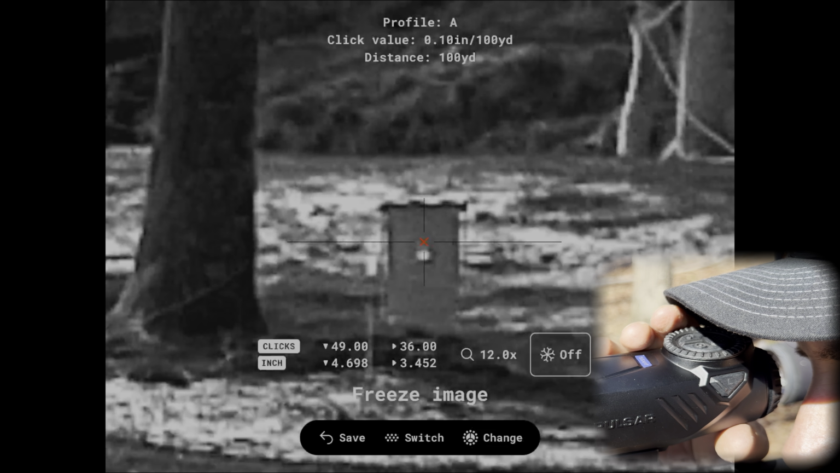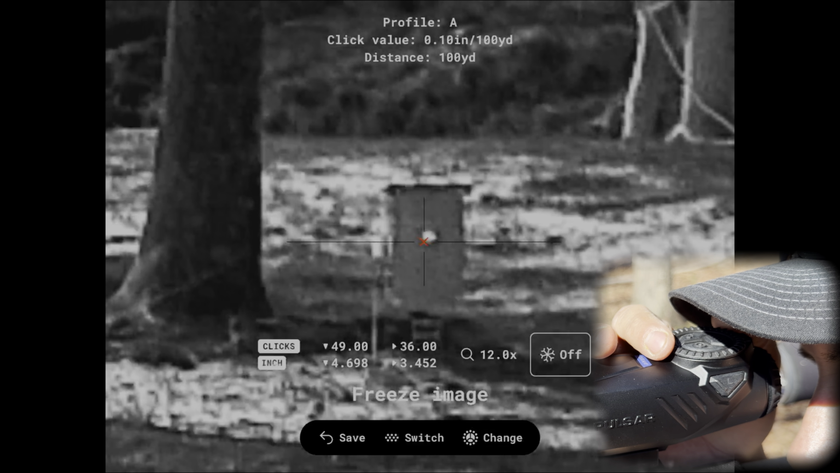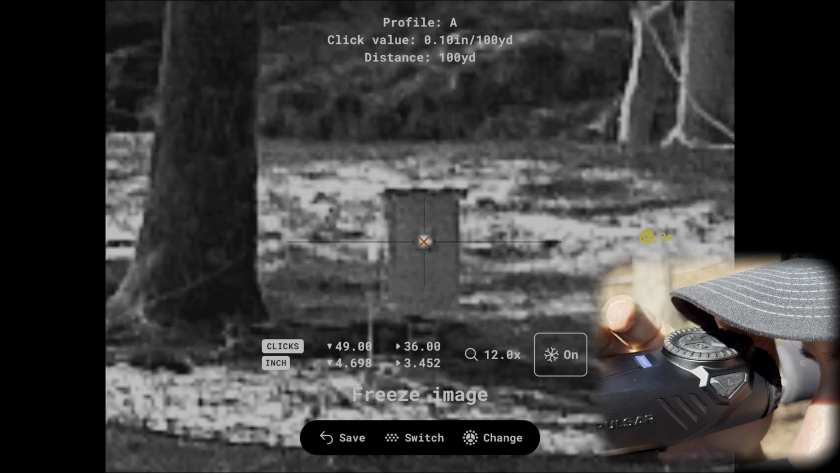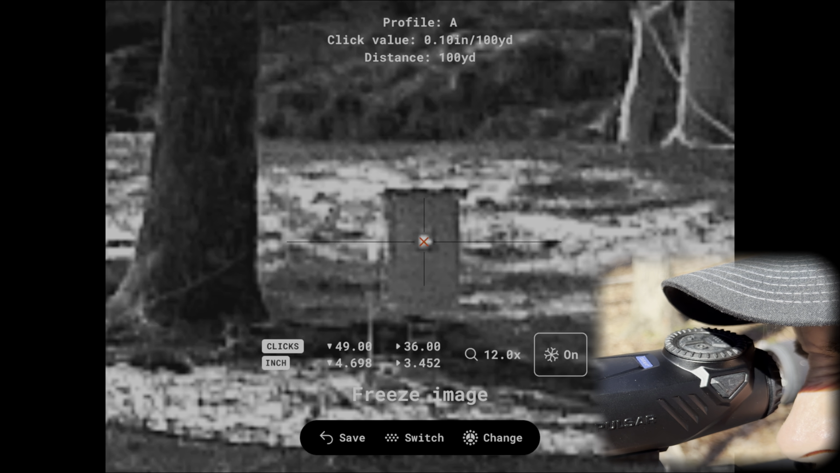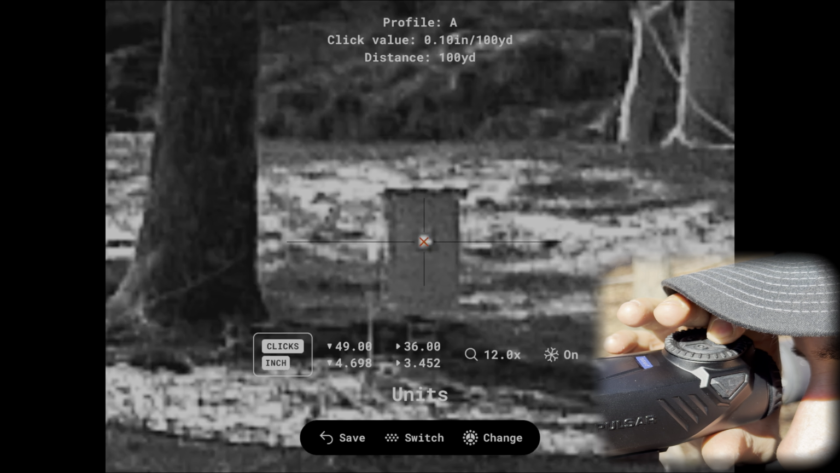Alright, now when you go to your freeze function, you've got to twist this dial to activate your freeze function. So I'm going to get it as close as I can. Oh, that's pretty good. That's pretty good. Alright, so I twisted the dial to the right just a little bit to activate the freeze. Okay, now, menu button over here.